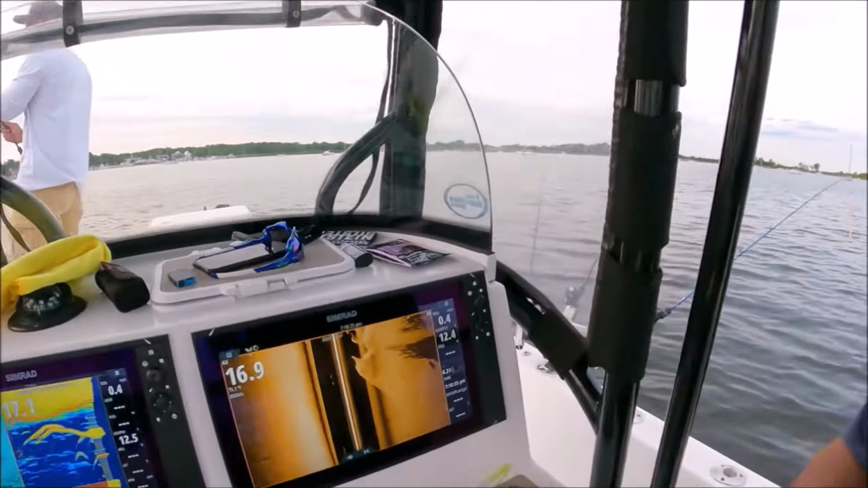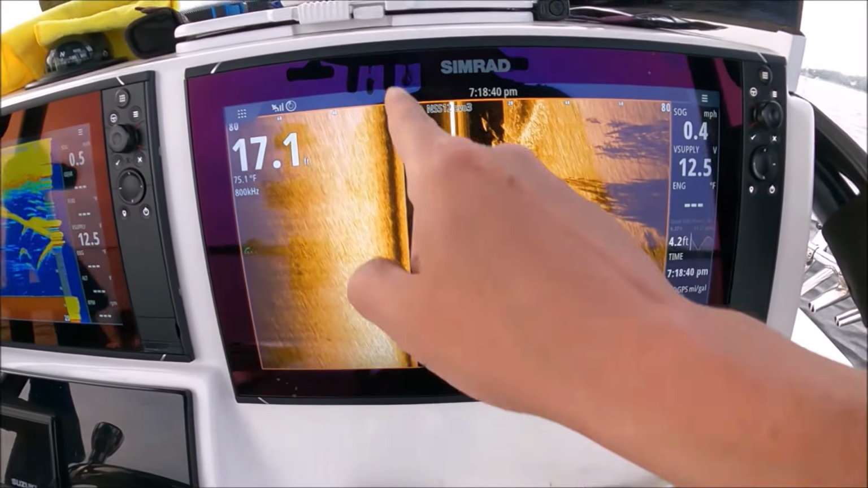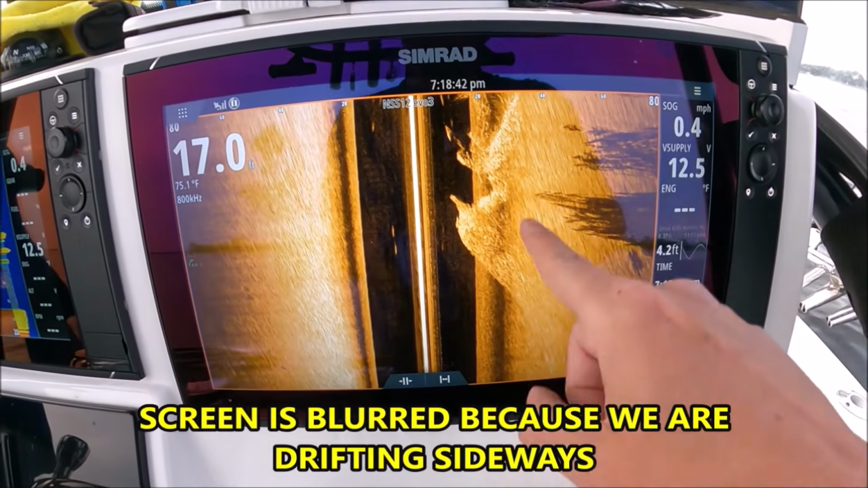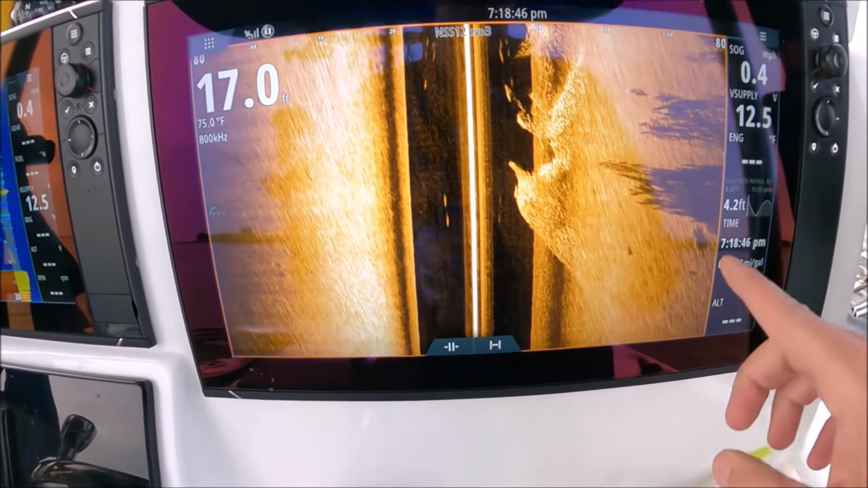It's really simple. On my side scan page right here, this is the right side of the boat, left side of the boat. This is all bait fish we're seeing here. These individual marks are striped bass.